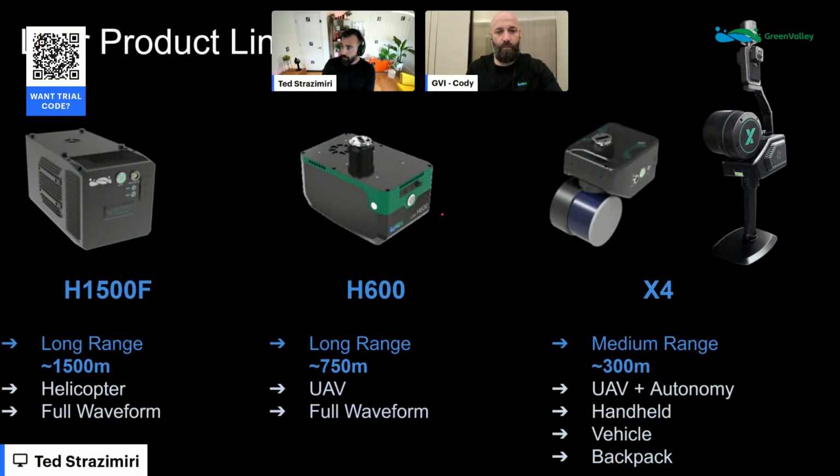Yeah, so this is the product line. Cody, you shared this with me. This is part of the GreenValley product line. You guys have been in the field for a while, and GreenValley does services as well, so they really understand the field work, what the operators encounter in real world scenarios. Can you talk me through what the differentiation is between these three key products?